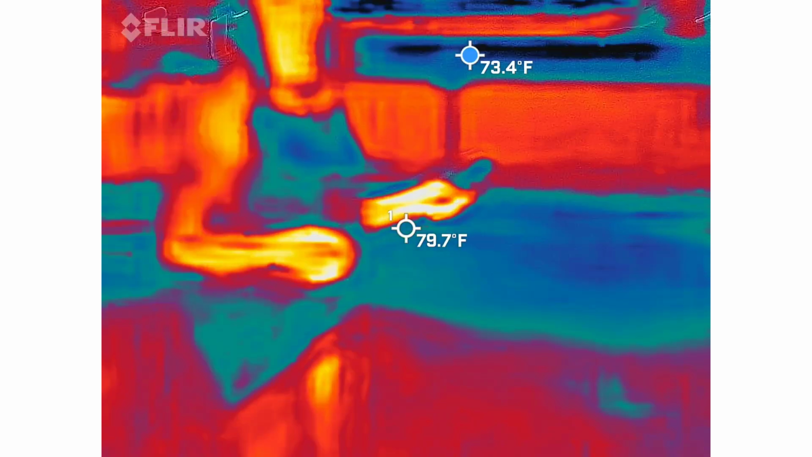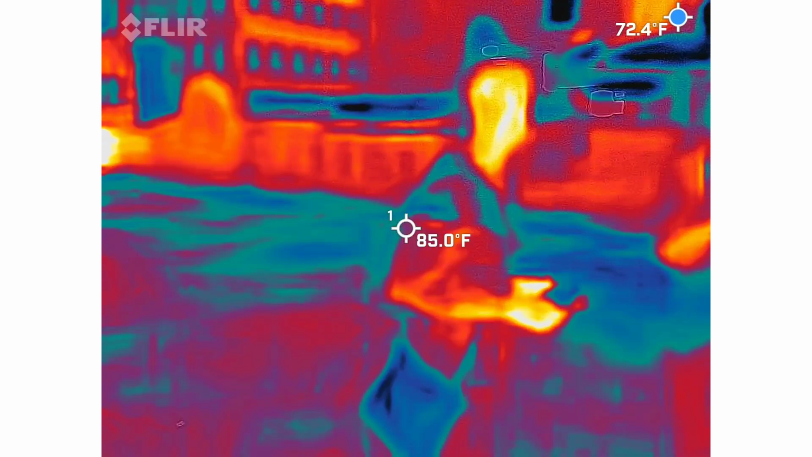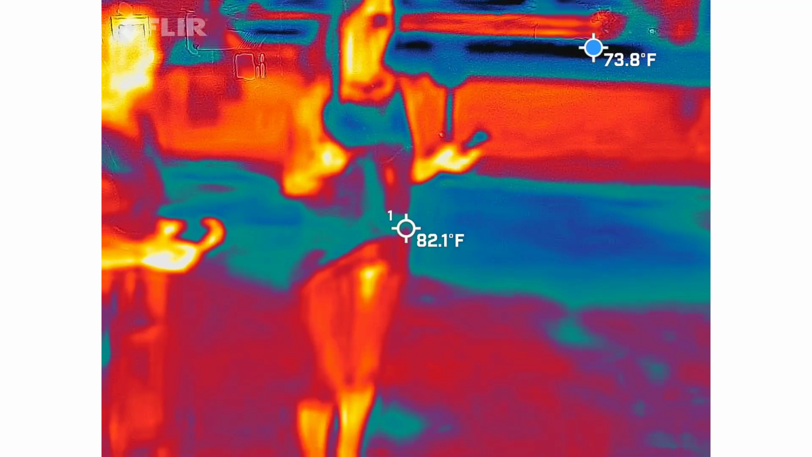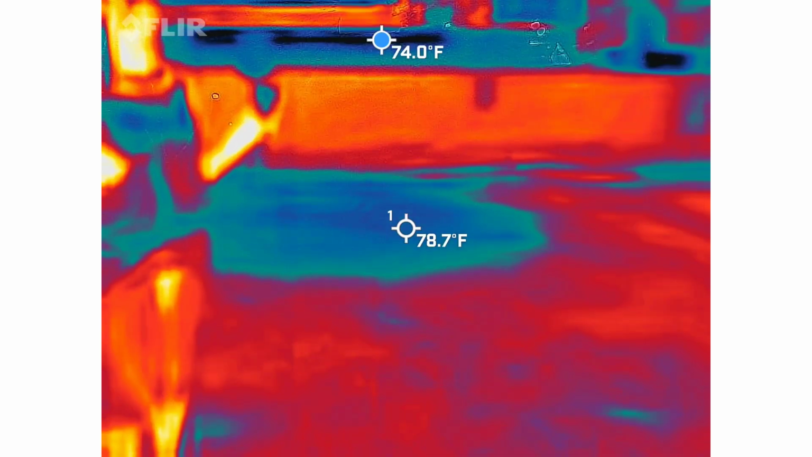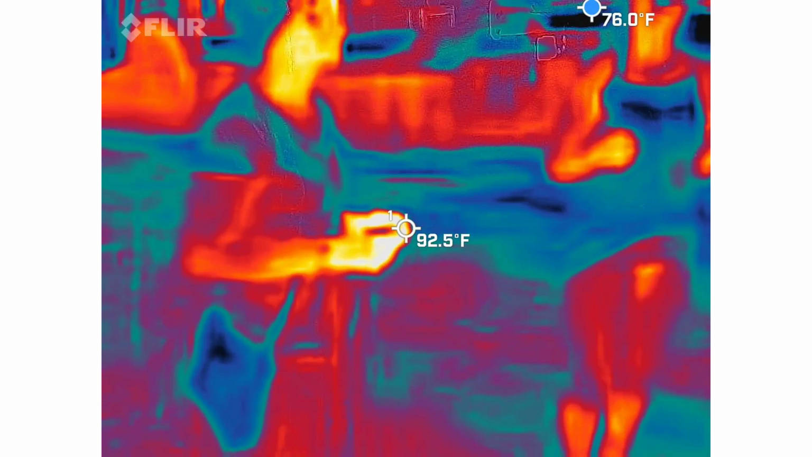Whoa! Right around here. Whoa, I just got goosebumps. Anything, Dad? No. I don't know what I'm supposed to take pictures of, like people or any cold spots there. No. We just had a 5 here. So it went all the way to red? Yeah. So you maxed out. Crazy. Yeah, it was right around here, right?